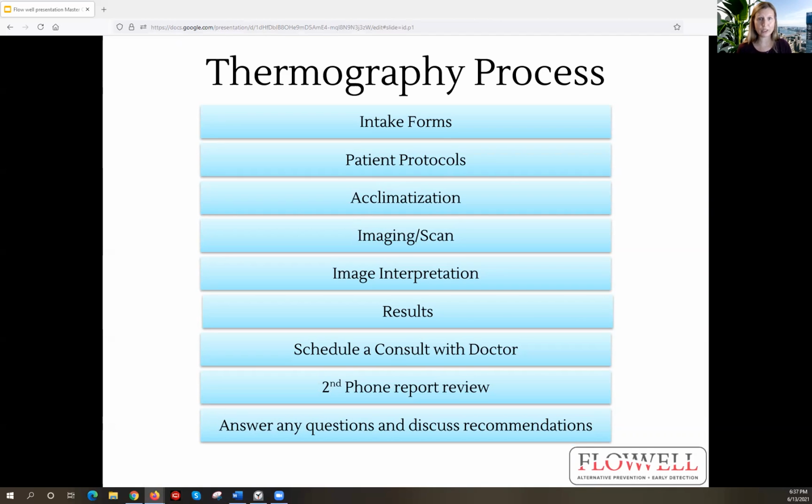Always schedule a consult with your doctor once you get the report back. And your doctor is going to guide you, and then we go over the reports again with you a second time. We basically want to make sure you get the most benefit out of your results. So we make sure all your questions were answered, or if not, we help you to formulate questions for your doctor. And of course, we also discuss the follow-up at those phone report reviews.